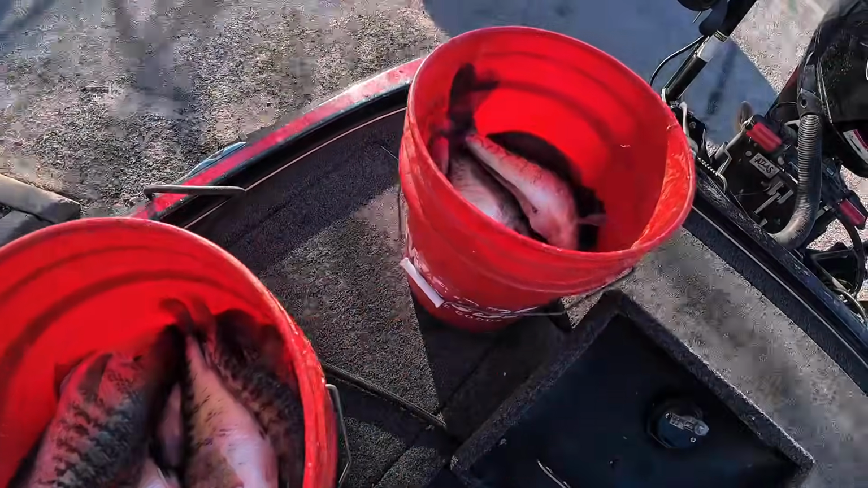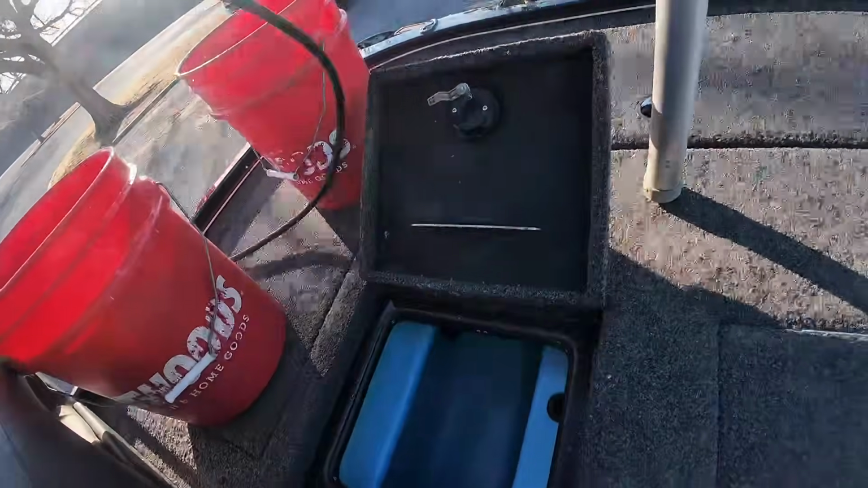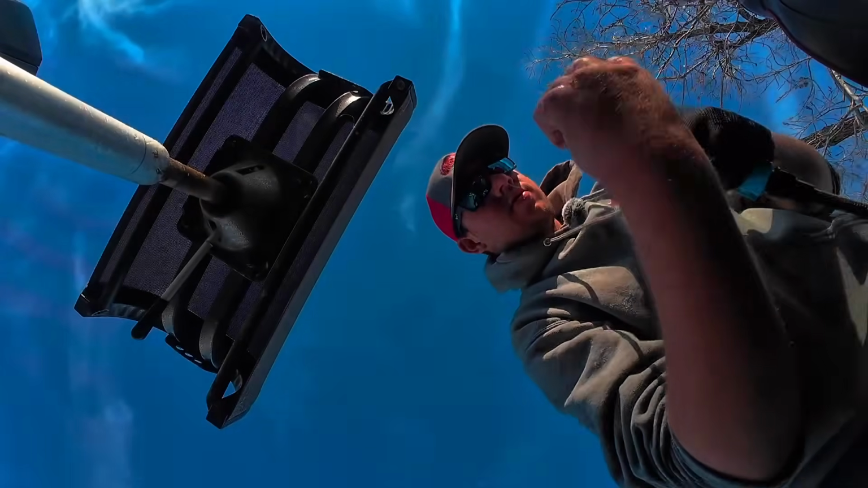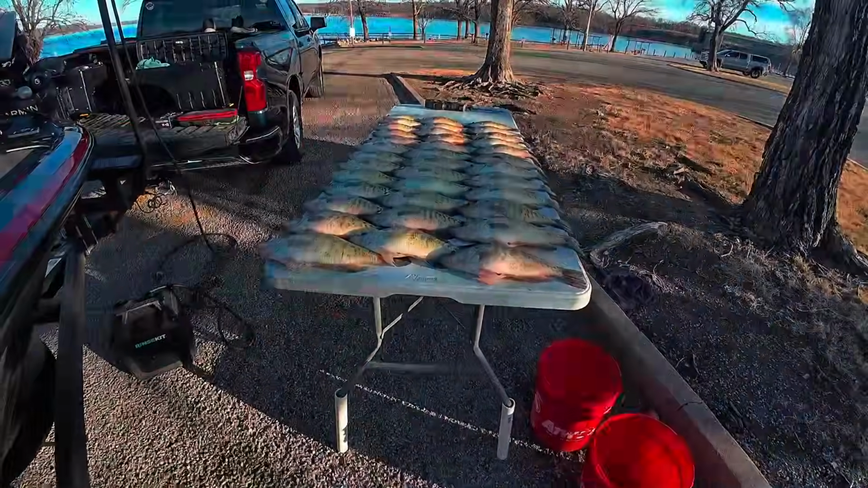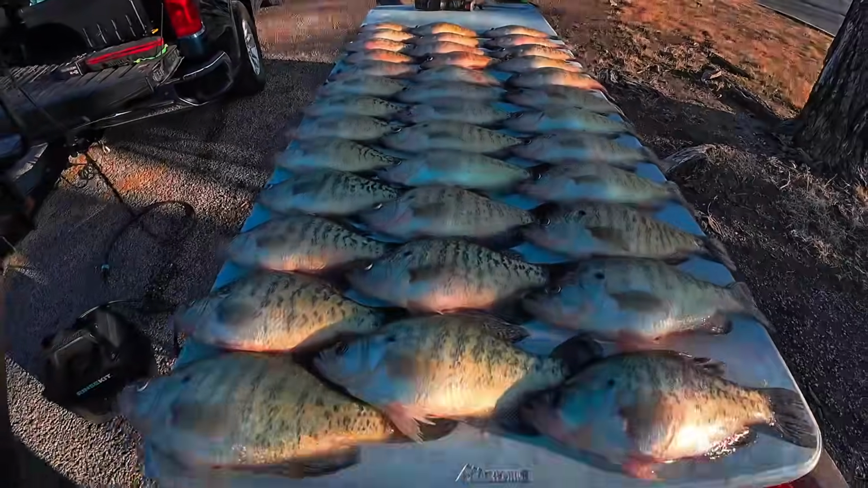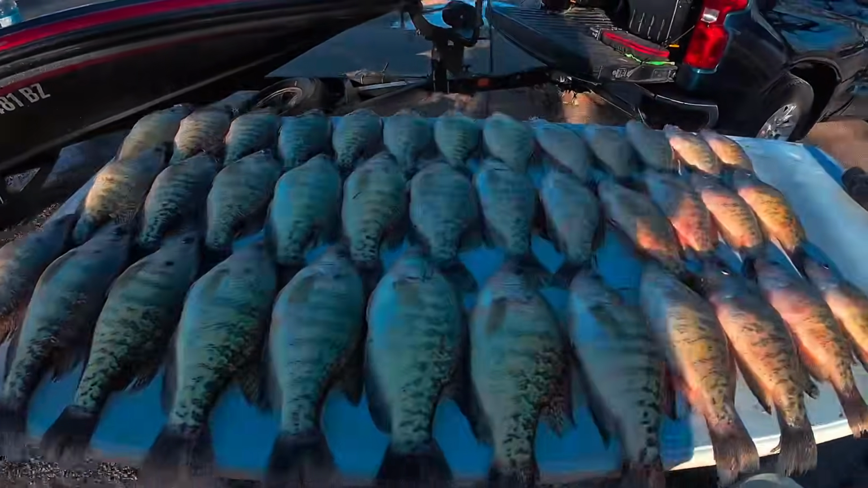Got my buckets filled up and we'll get them laid out on the table here, but before I do that, go ahead and give my live well a rinse. All right, guys, there's 37 Oklahoma slabs. Got some good ones in there too. Check it out. Good fish right there.